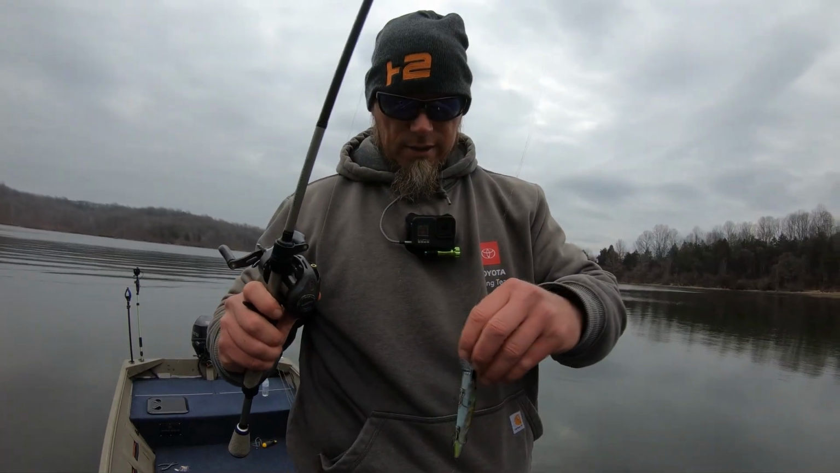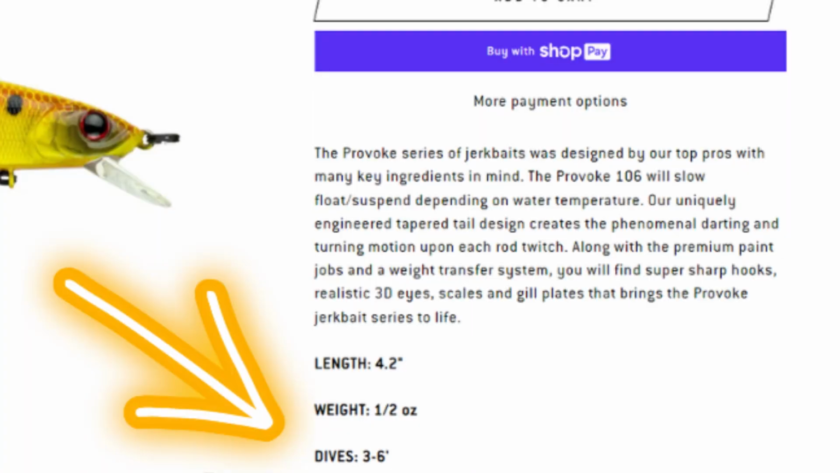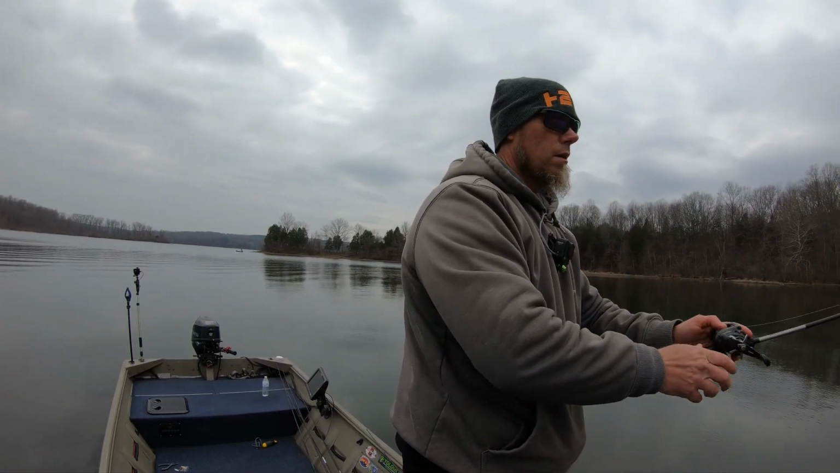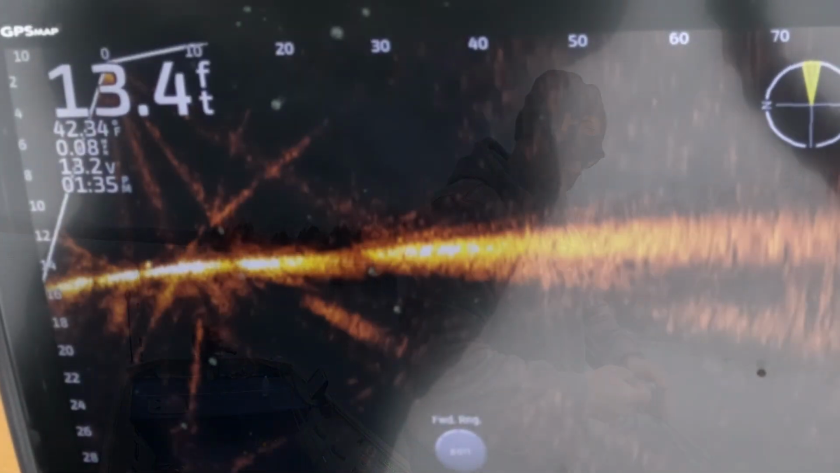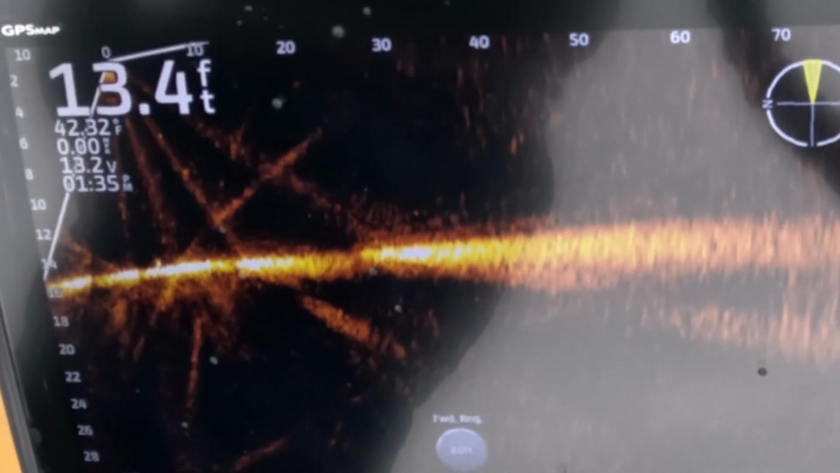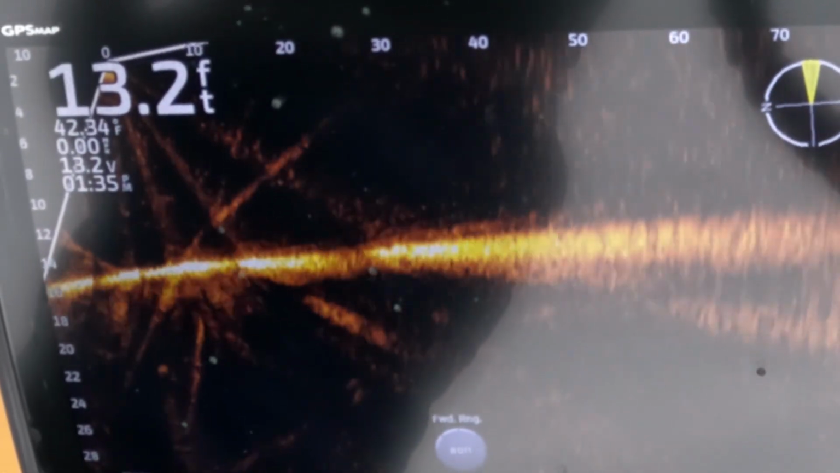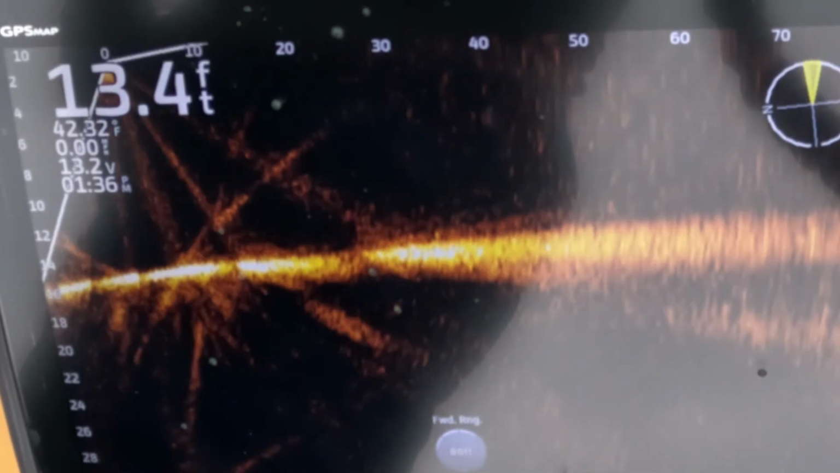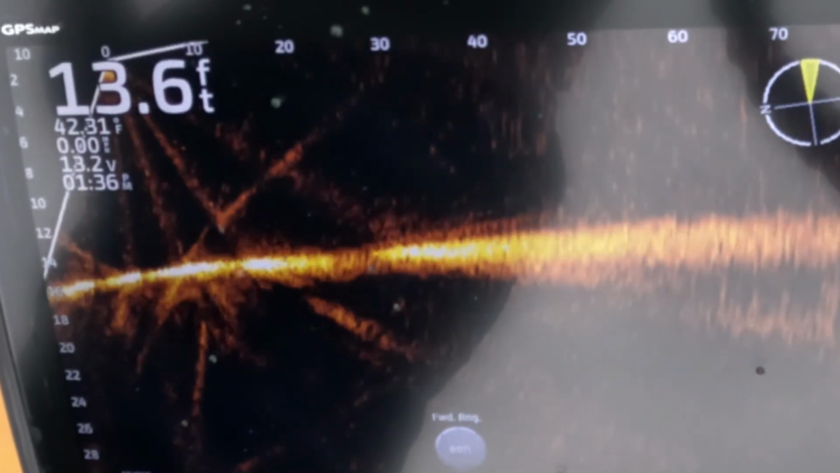All right, so now we're gonna try the 6 Sense Provoke. Pretty cool little jerkbait. This thing gets down a little bit deeper, but let's see exactly how deep it does get. All right, here we are. You can see it showing up. And it's getting down there around 7 to 8. Yeah, it's down there kind of hanging out in that 8 foot zone. So a little bit deeper running jerkbait than some of them.